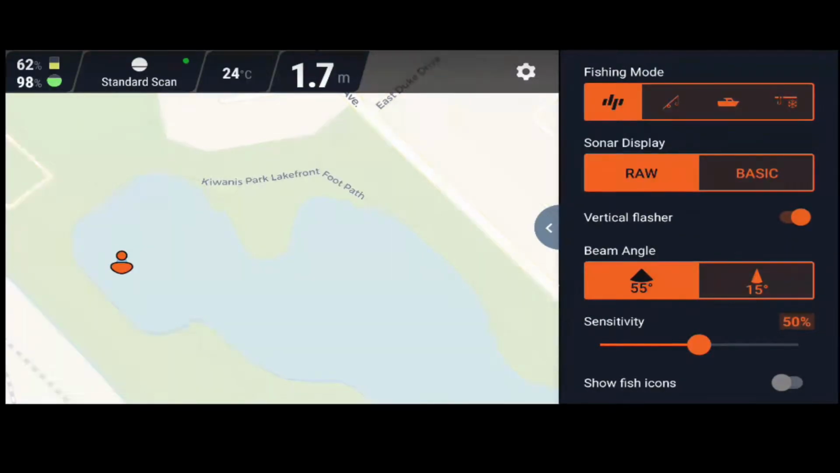So we have different modes here for everything. We have the fishing mode, which is going to give you standard, ice fishing, boat, and all that. You have raw and basic. I like the raw because the raw gives you a wider field of view. The basic is the 10-degree cone going straight down, whereas the raw is the 60-degree cone going around, so it shows you more vertical flasher. All the vertical flasher is, and I'll show you that in a minute, is on the very right-hand side an actual flasher like you would have with ice fishing.